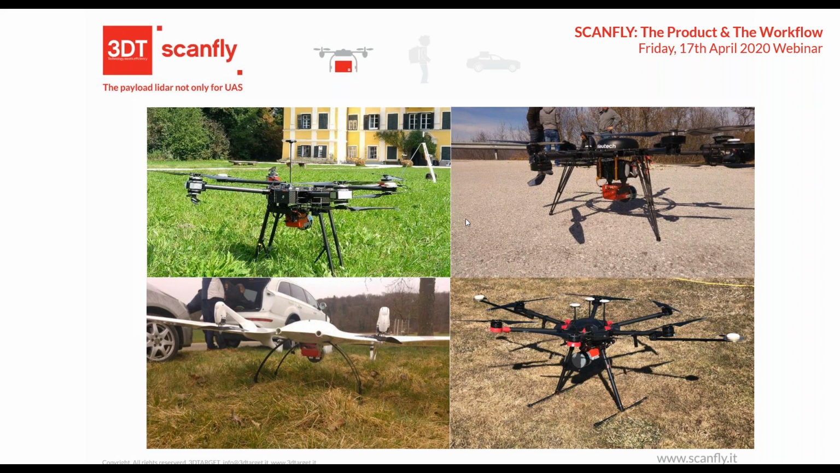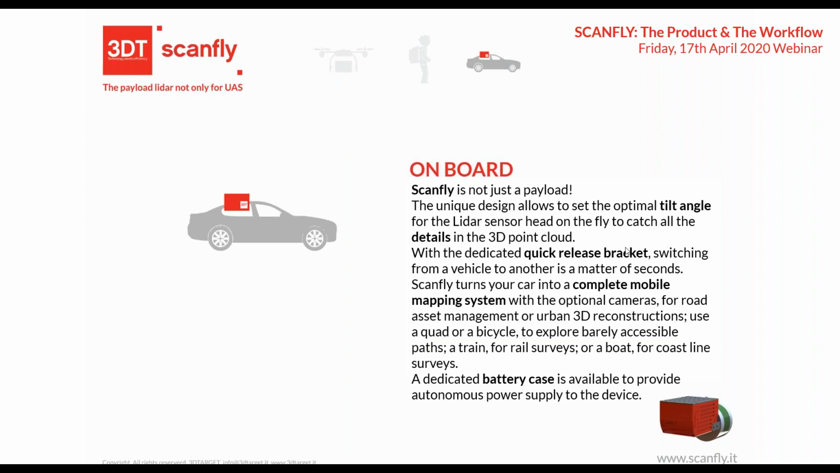You need to install on your drone the Scanfly itself and the two antennas we provide in the bundle. Another option is putting it on board a vehicle, so using Scanfly like a standard mobile mapping system on a car, a complete mobile mapping system. And we can also bundle it with cameras, and we are working on the integration of a 360 panoramic imager.